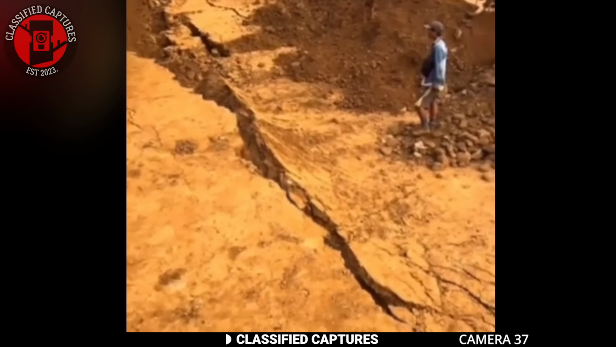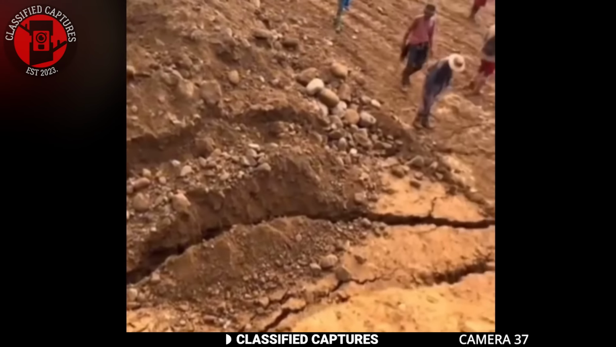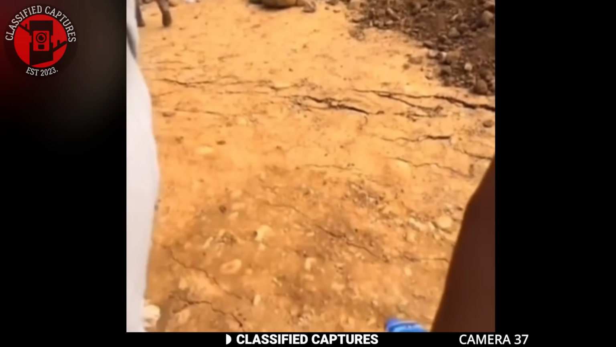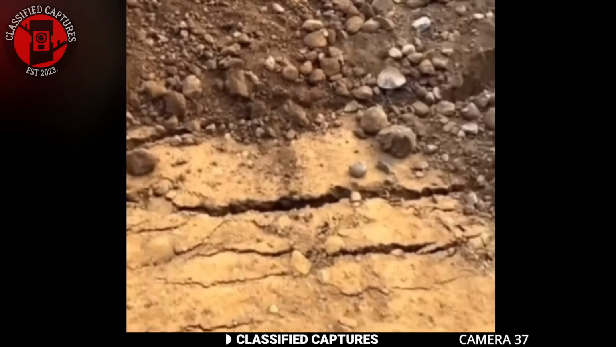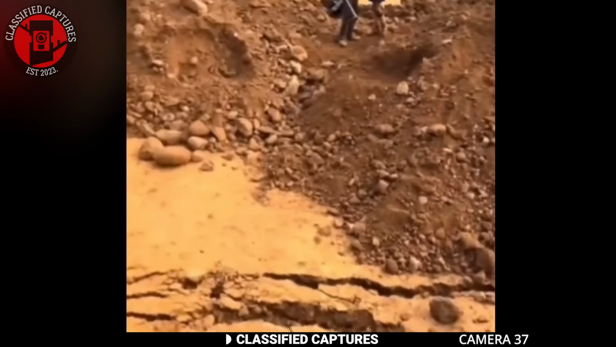What you're seeing here are tectonic plates in action. Tectonic plates are massive slabs of Earth's crust that move and interact with each other. Their movements can cause earthquakes, volcanic eruptions, and the formation of mountains and ocean trenches. This particular footage showcases the sheer force and power of these geological processes.